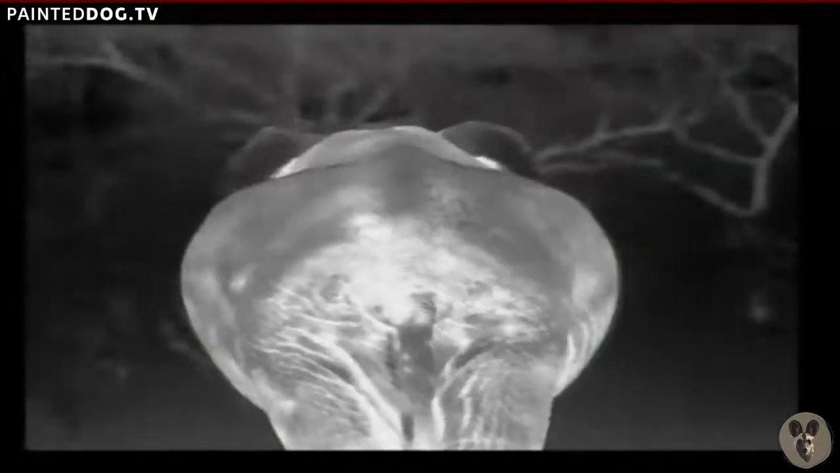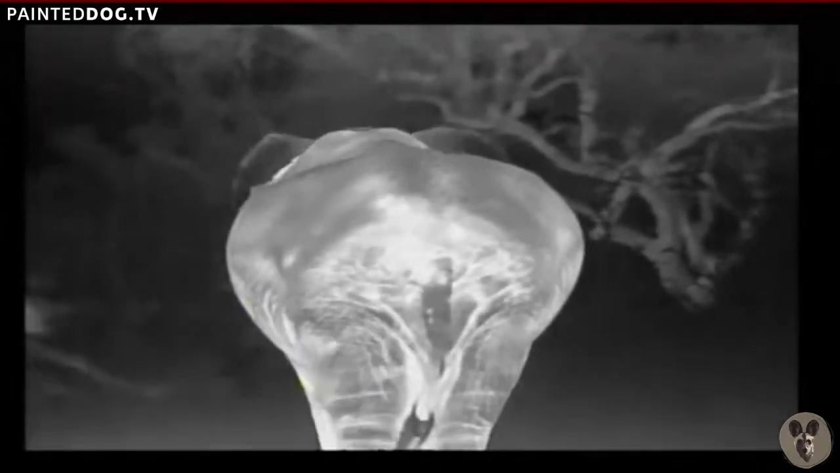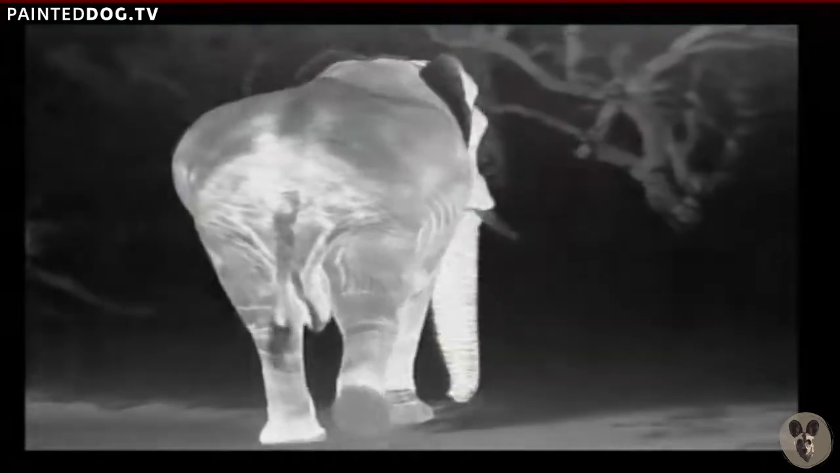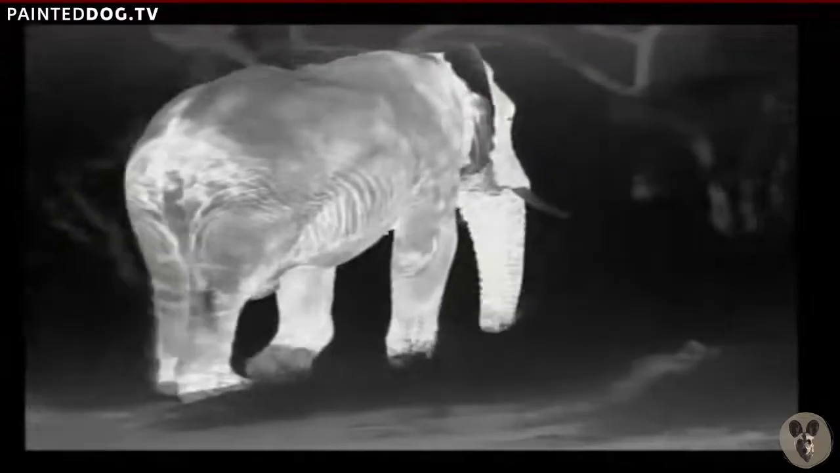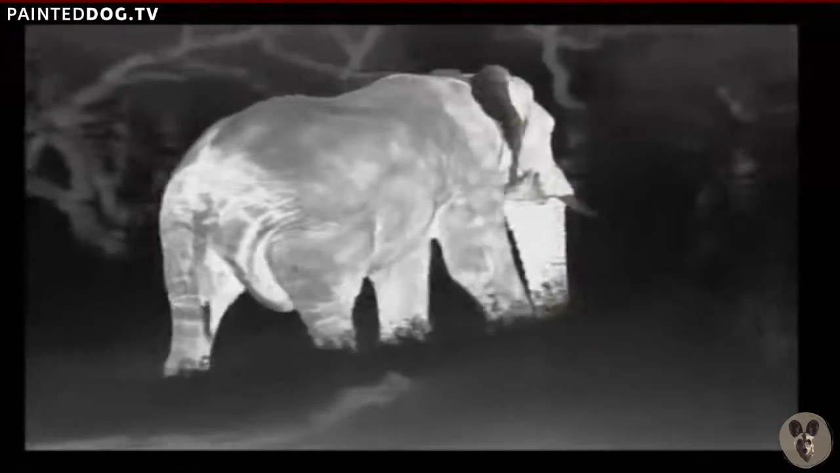Another one coming. Behind us? Oh, behind the ears. Sorry, I thought you said there's another elephant coming behind us. Yeah, you can see that behind the ears there's... I can't remember. Arteries? No, there'll be veins. What's the difference? Veins go back to the heart, arteries on the way out.